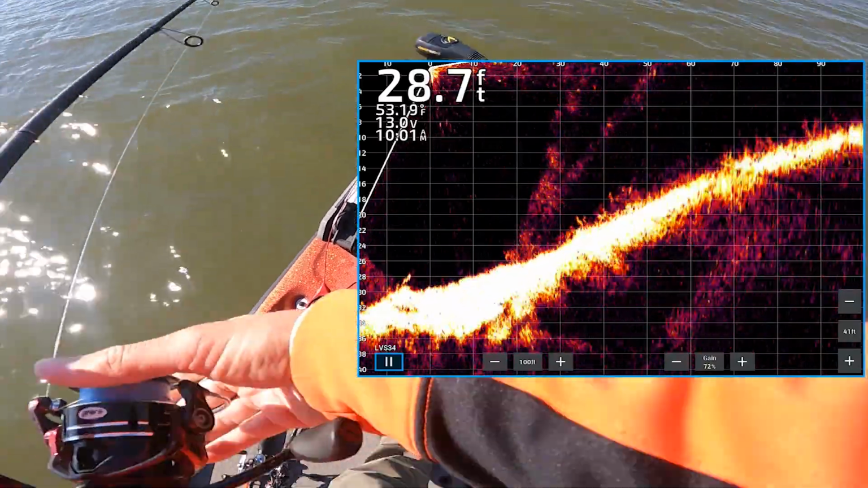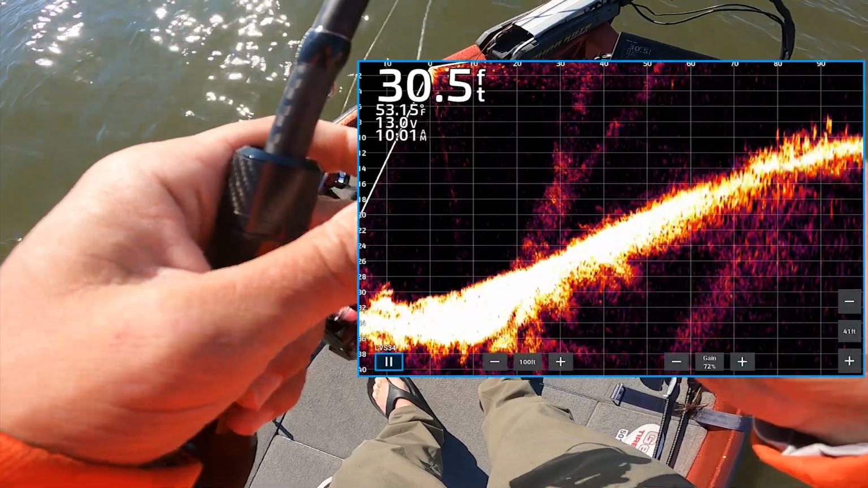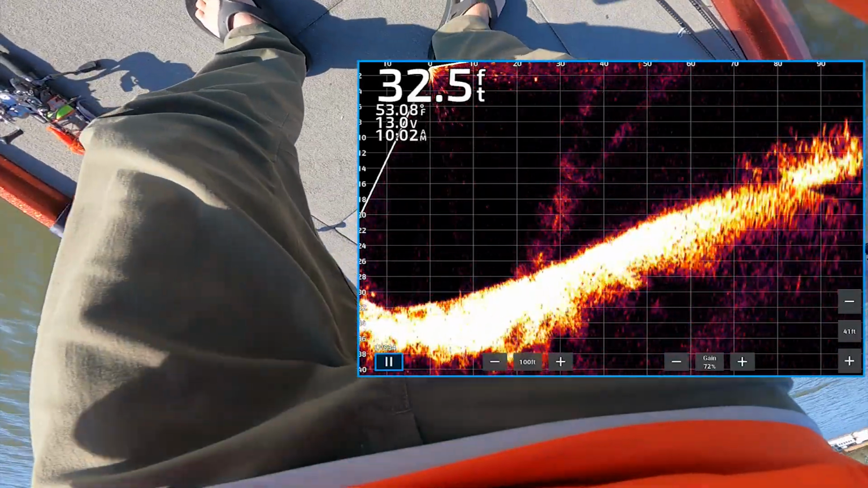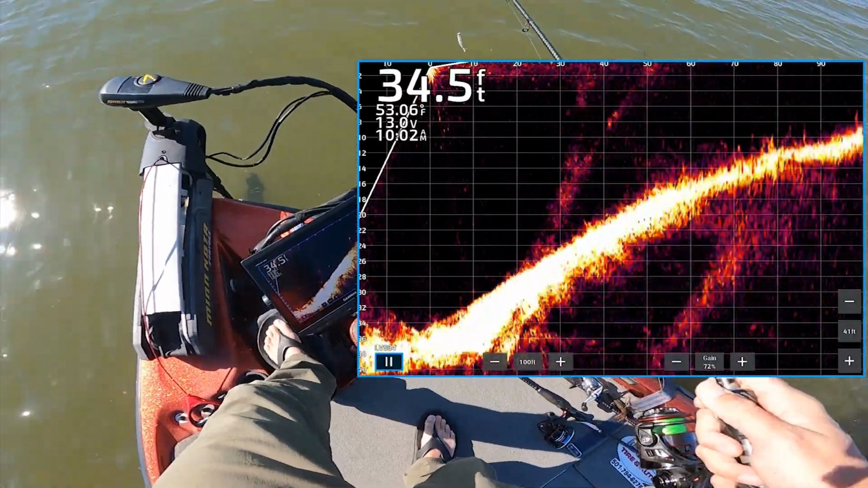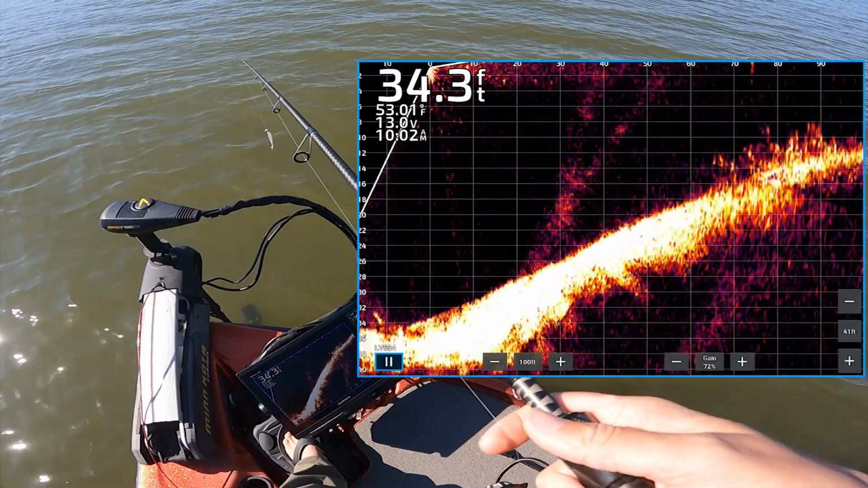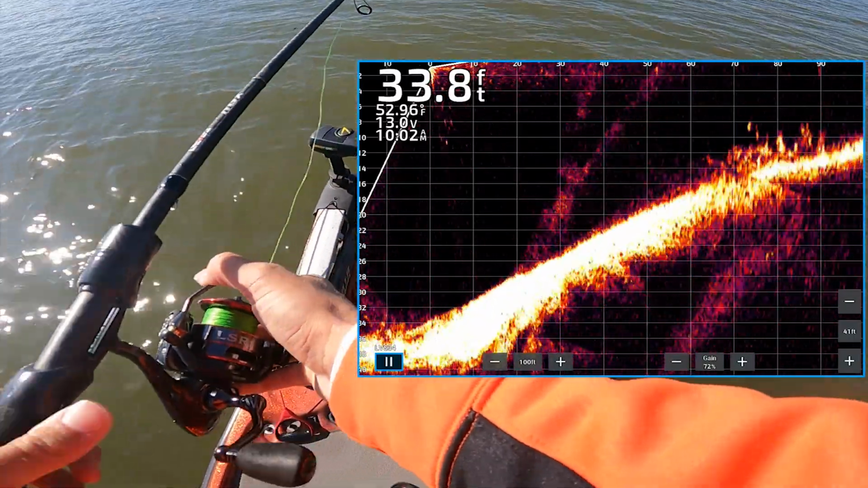But let's go up here to these brush piles. You see this? Let's put this head up. I really don't want to throw smalls though. Let's throw you. This is still. Probably just throw a jig in there. Here we go. Let's see.